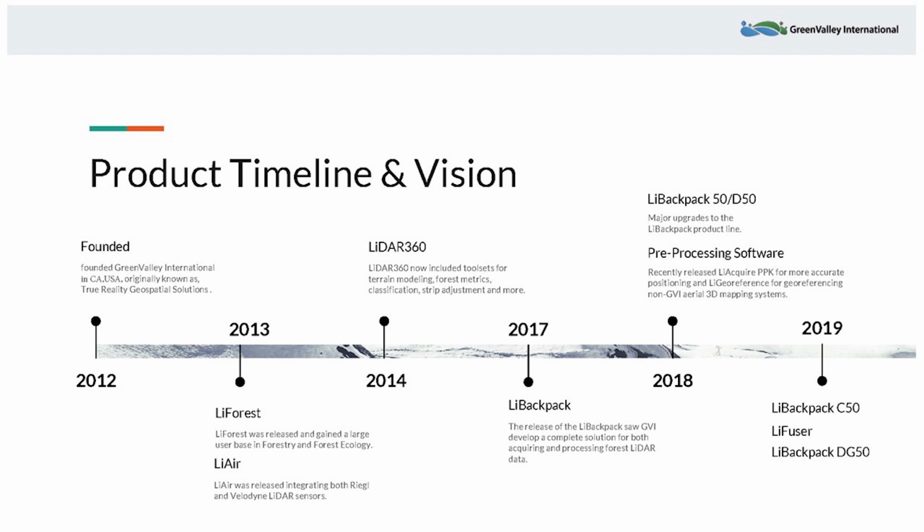Then, in 2017, we released our mobile terrestrial LiDAR scanning solution, our LiBackpack. At that time, it was just a single sensor system. And since then, we've added more sensors. We've improved the software that is used to process the data. And it's really become a turnkey solution for anybody who's looking to get into SLAM-based mobile mapping at a very easy to use and approachable level.